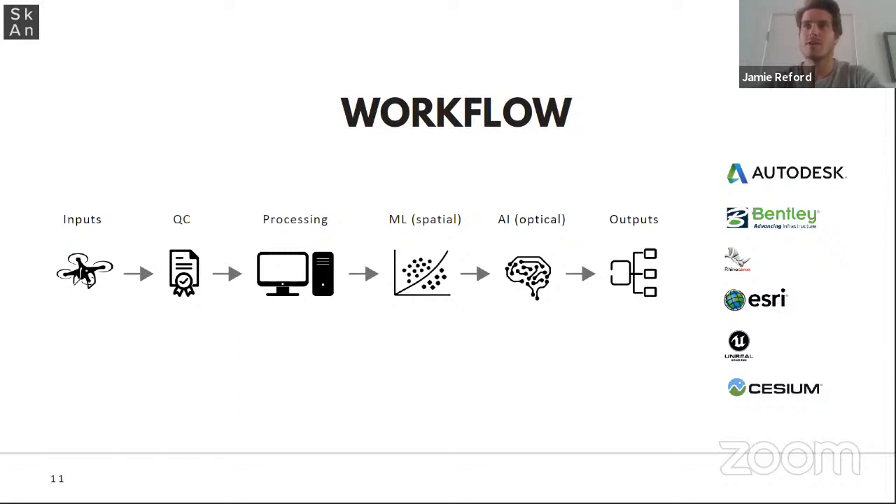And then the outputs, again, depending on what is spec'd, these outputs are compatible with all standard off-the-shelf software produced by Autodesk, Bentley, Rhino, Esri, as well as gaming engines, which are now becoming increasingly involved in the infrastructure and urban development design space. So Unreal Engine and Cesium both now have plugins available to ingest this raw data as well.